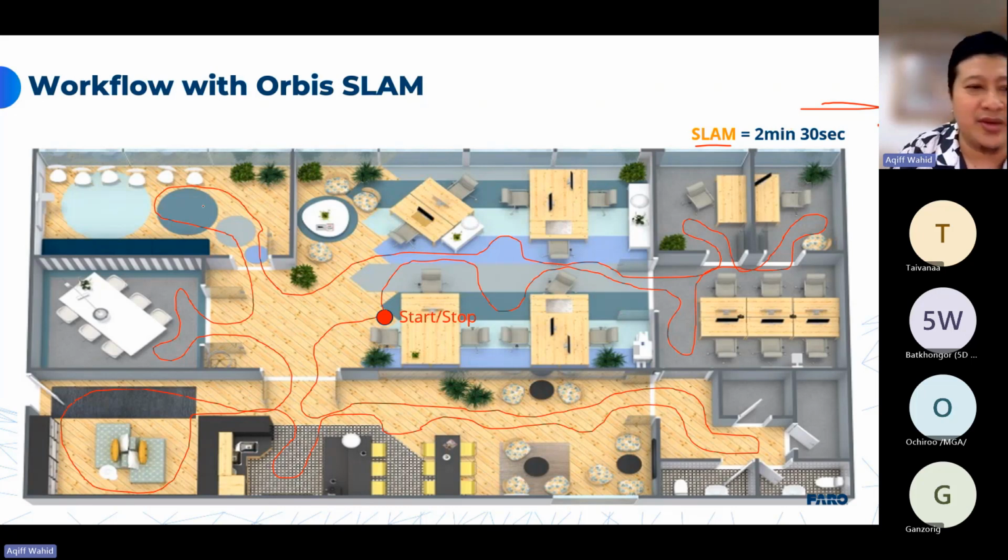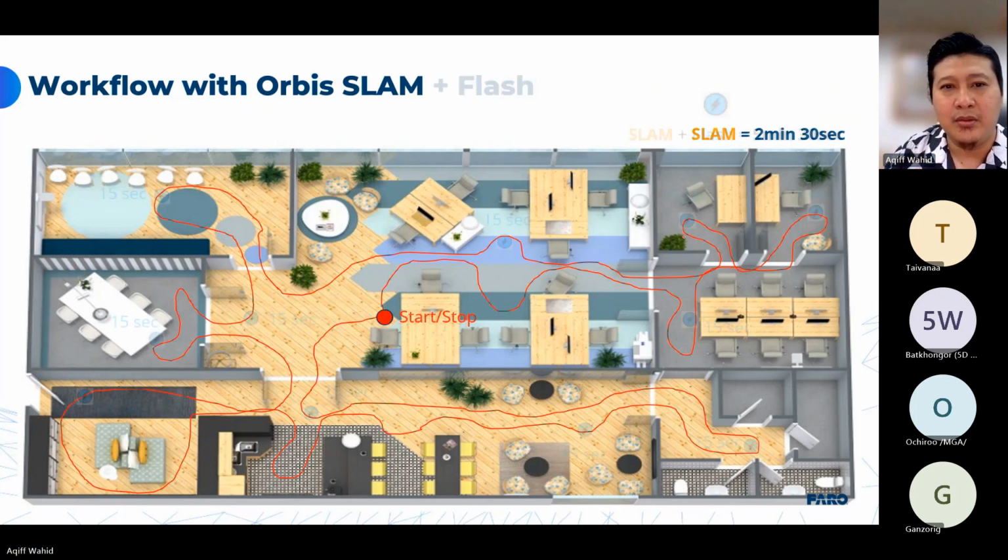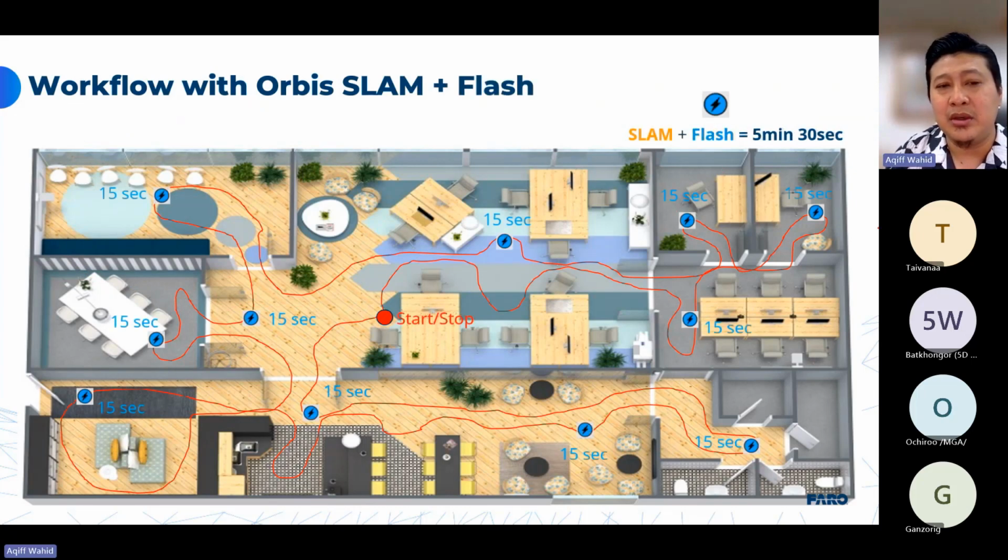Yes, you get good enough data, but let's say, for example, in this room you want to be a little bit more detailed, a higher level of accuracy, what can you do? You just need to send a command to use a flash scan in each of the rooms. Then you can get higher detail in each room. Say, for example, it's the same process.